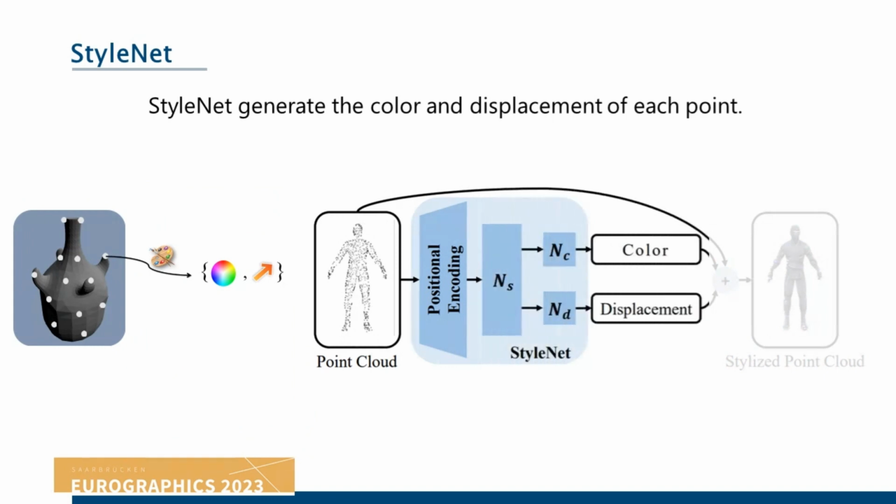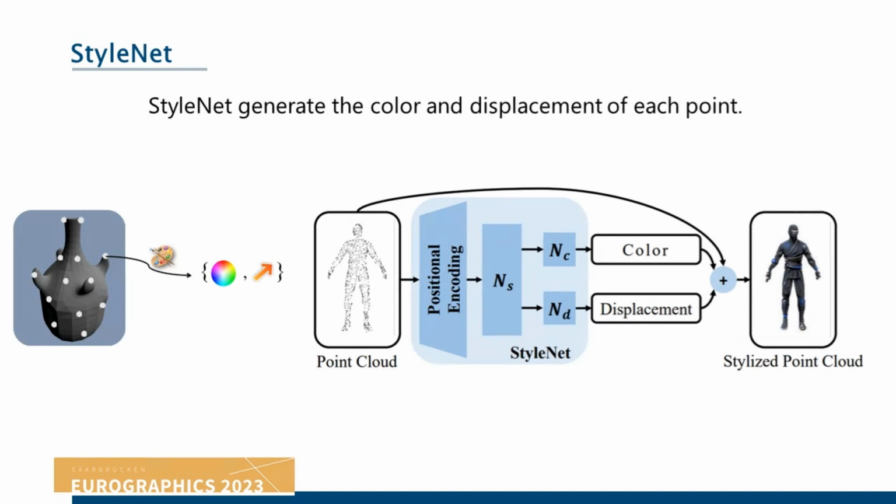Then, each point passes through a shared network and then goes through separate branches that predict color and displacement. We assume that the input color is neutral gray and the displacement is initialized as 0. The output of the network adds an estimated color to the initial gray color. Also, the displacement vector shifts the current position.